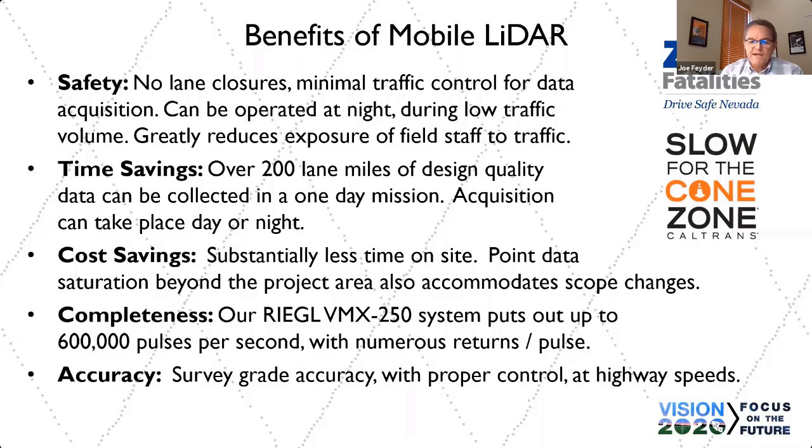We can scan at night. We prefer scanning at night. Occasionally we have a requirement for imagery to colorize the point cloud. Scanning at night, we get better positioning from GNSS. We have lower traffic, and it's a better solution. We get a better solution out of nighttime scanning.